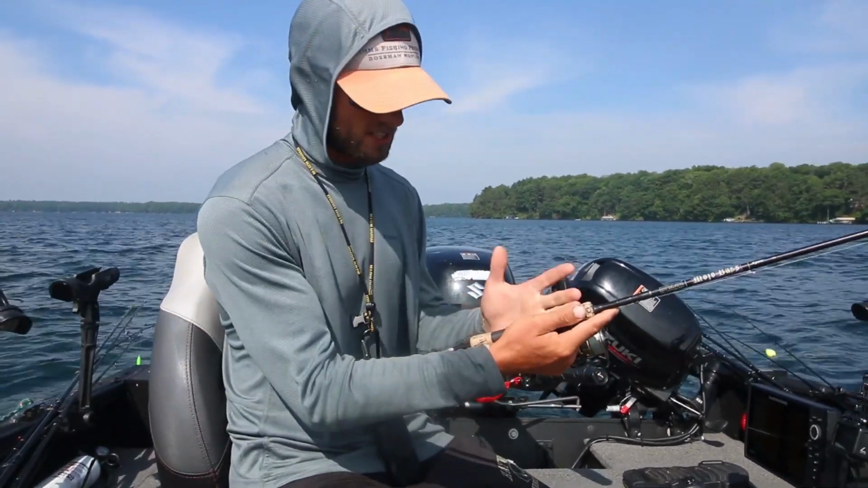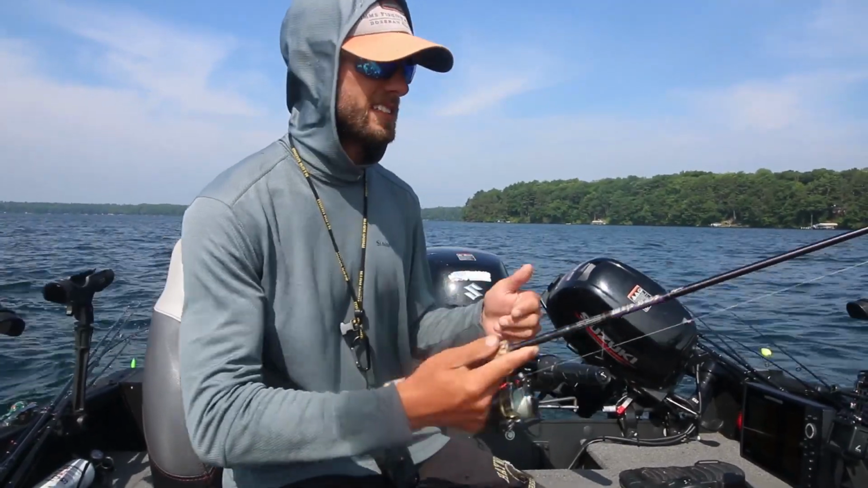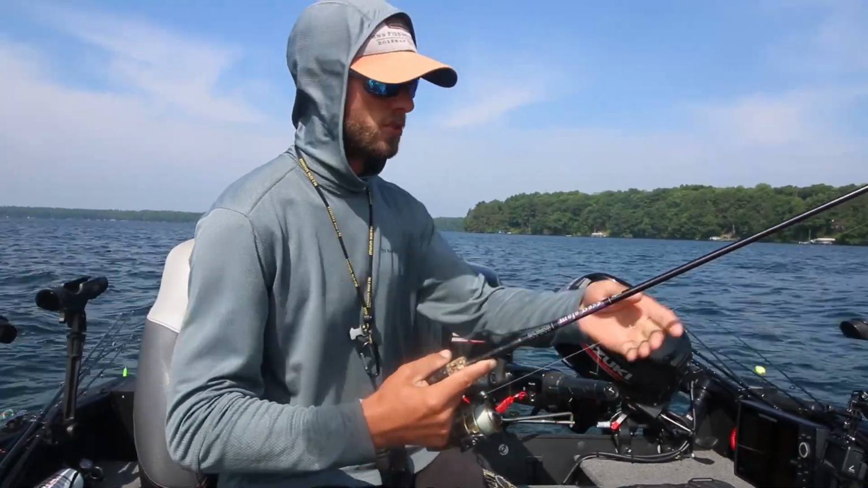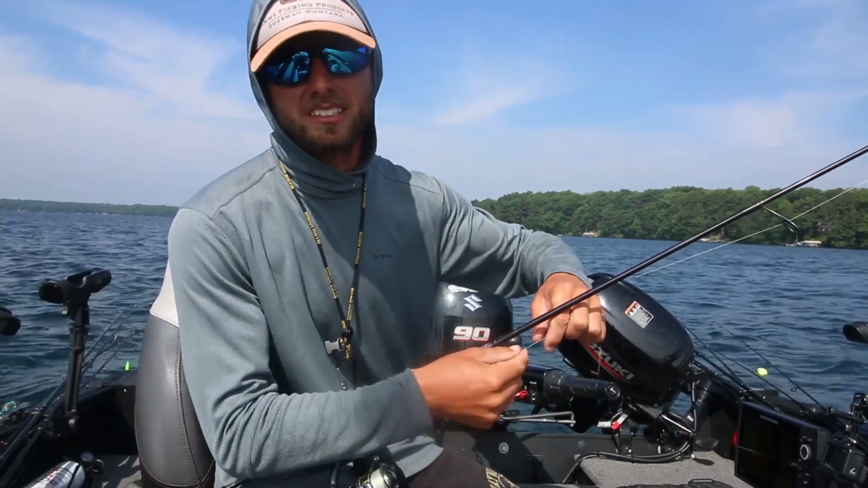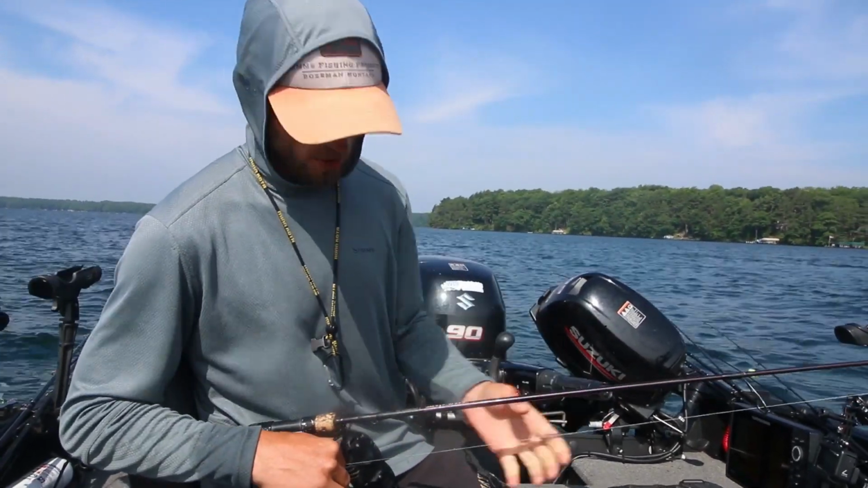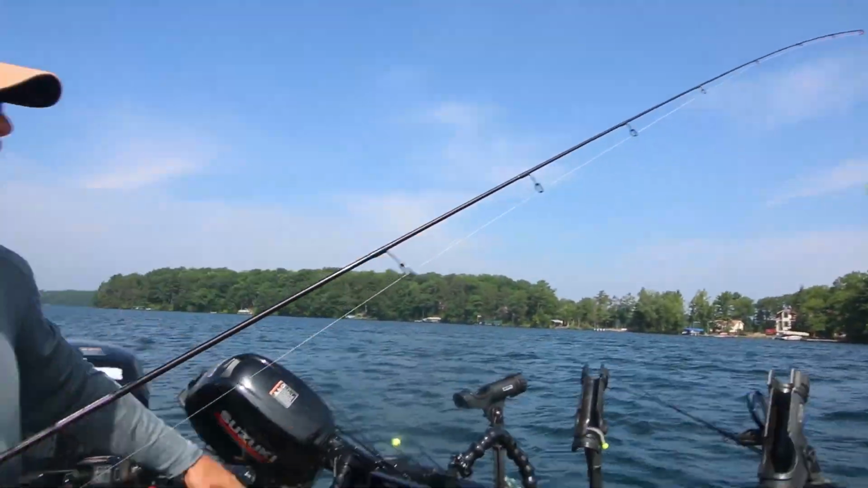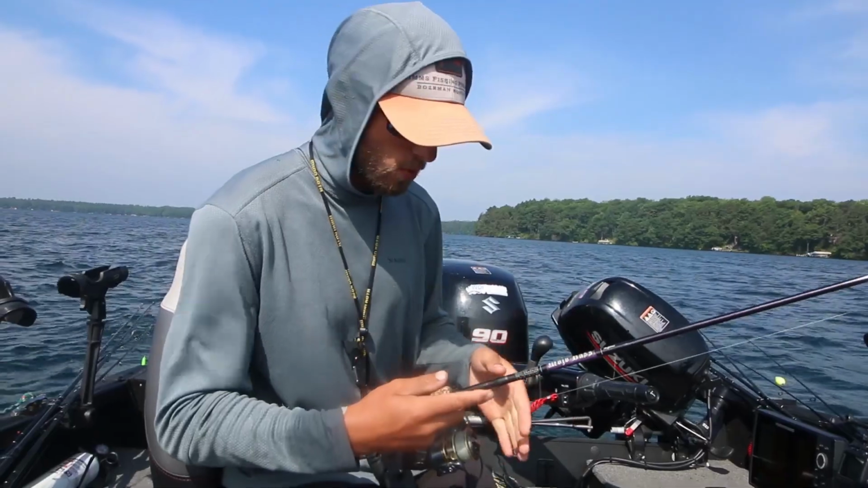So you have the cork section, which is basically about a foot. So this is a 6'10" rod. So let's just say this is 10 inches roughly. What I do is I base everything off 6 foot increments. So 6 feet of depth would be if my slip bobber knot was right here and the jig was at the tip of my rod. Right? So I'm not slip bobbering 6 feet of water right now.